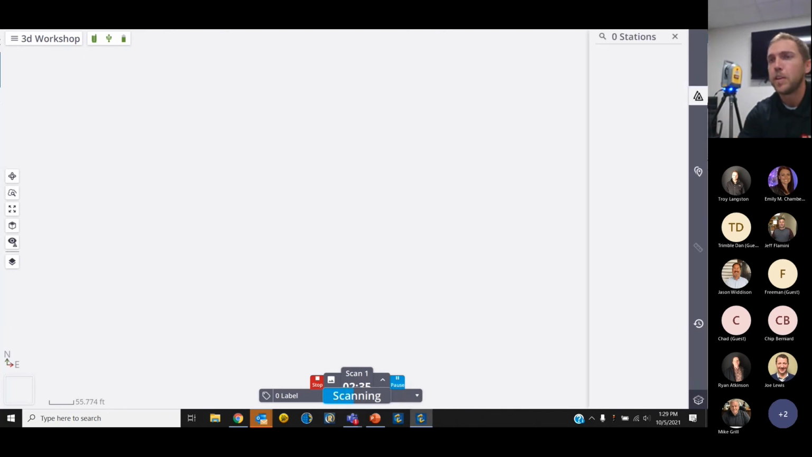So on the right side of our screen, we have all of our stations. So each setup is going to have its own station. And we're going to have notes in here, such as our application of geo-referencing. It'll let us know if it's successful. It'll show us the success of our registration as well.